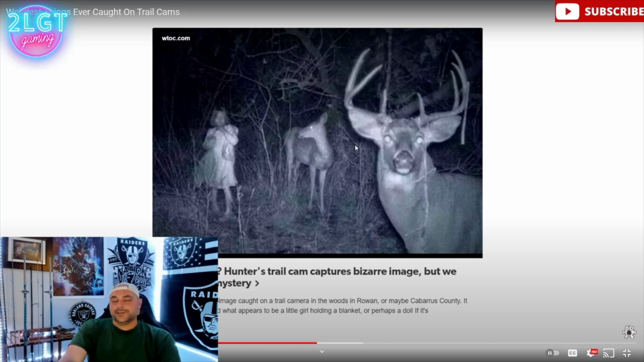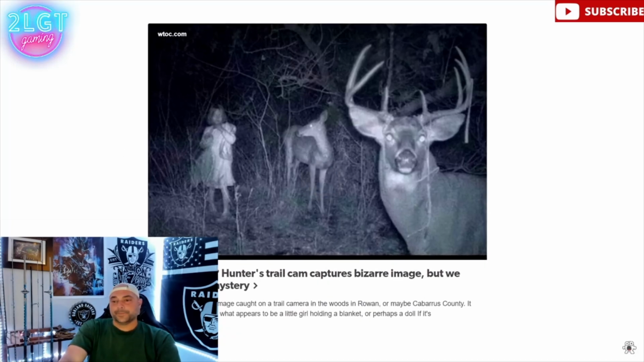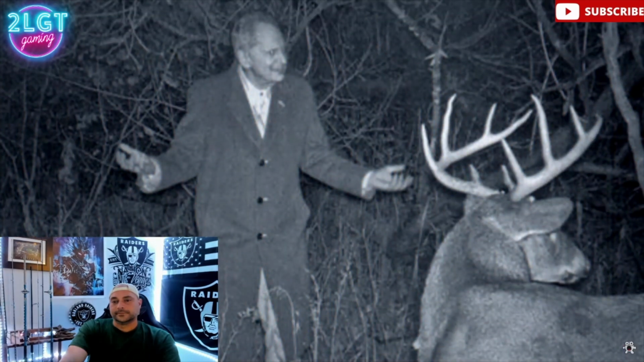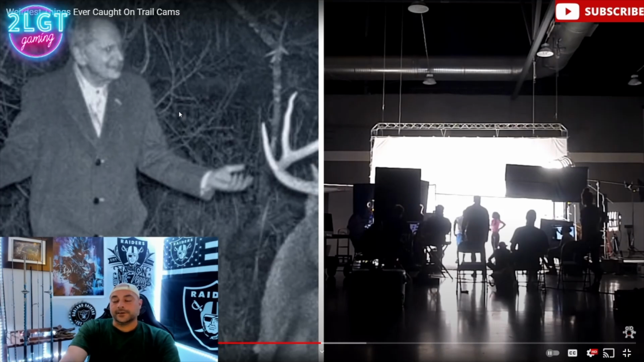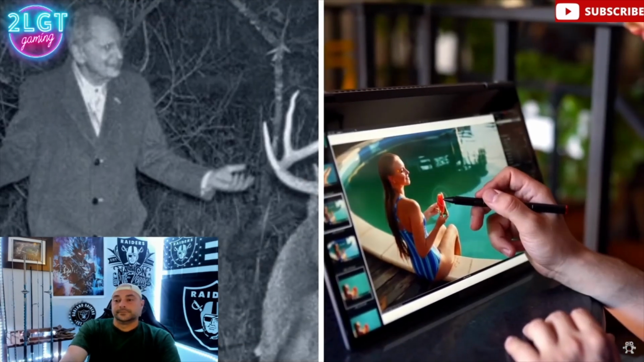I don't know, there's something about that picture that's just creepy to me. Unfortunately, though, despite what internet forums initially claimed, these trail cam captures are really the product of a lot of artistic license and a heaping portion of Photoshop. I've seen old men at the restaurants do some incredibly stupid shit, so there's no telling what this old man's up to.